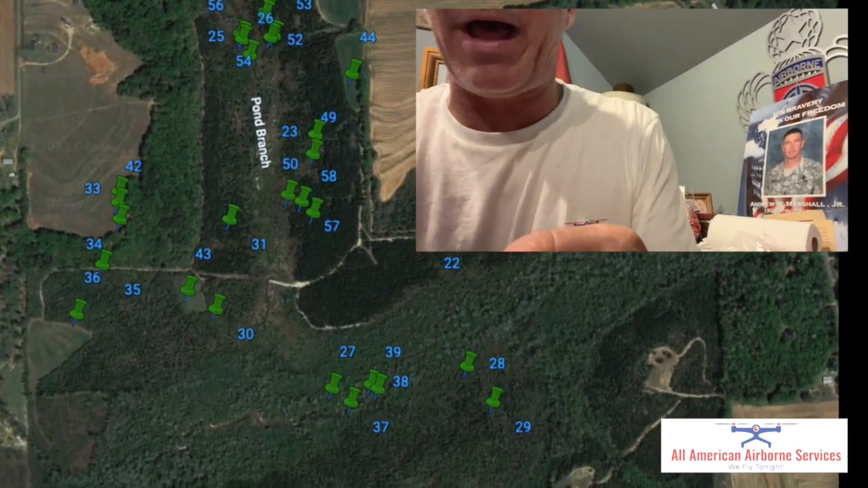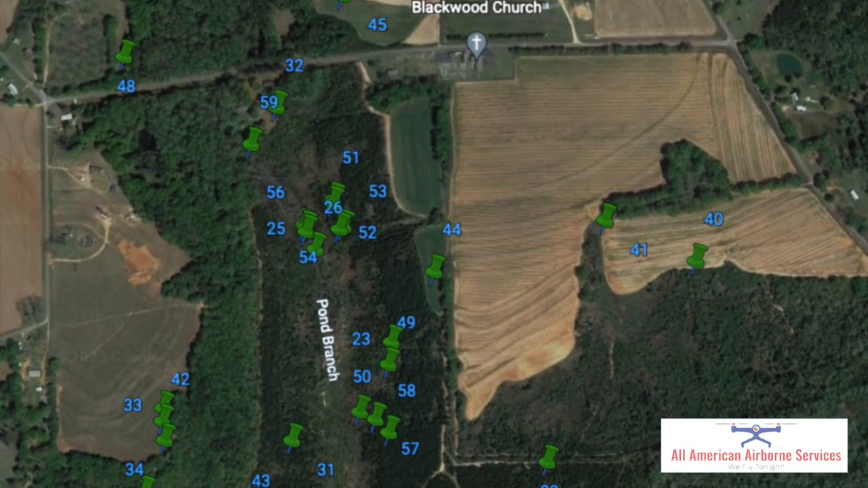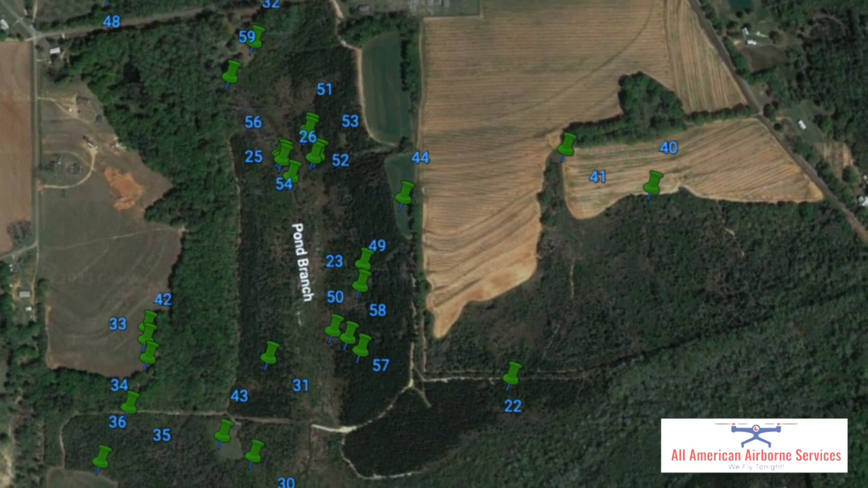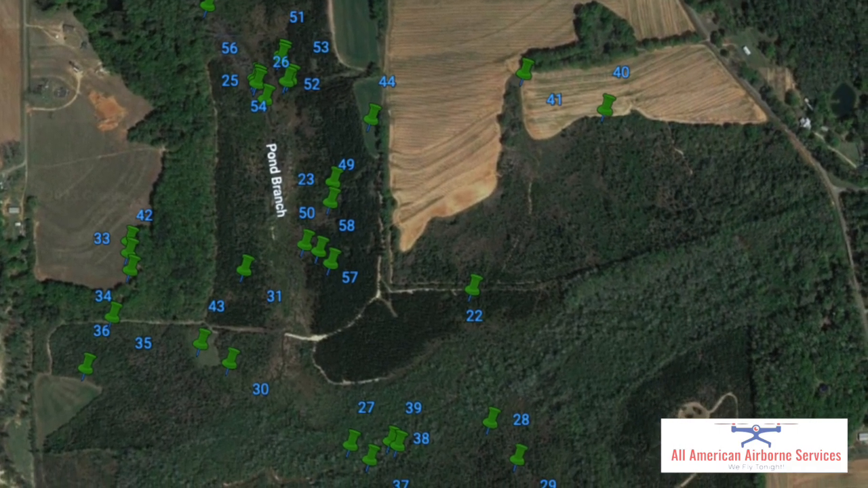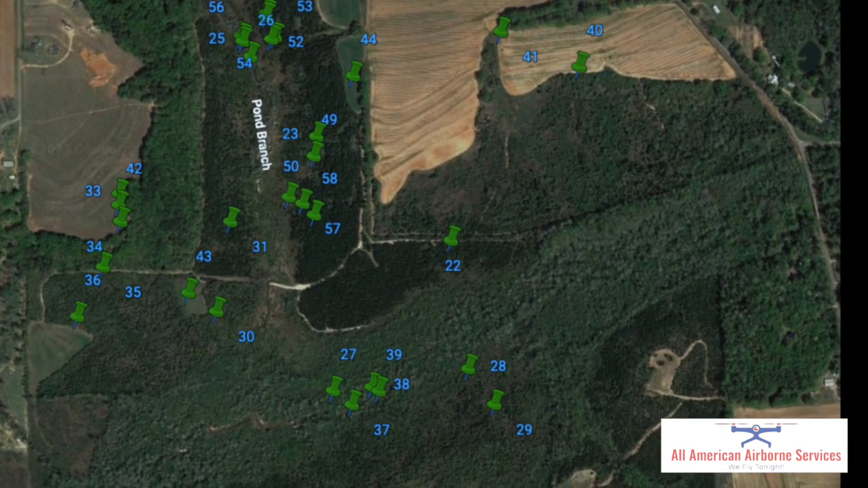We're going to go out to Blackwood Church today. Hey everybody, it's Will with All-American Airborne Services. I took an opportunity to fly the Blackwood Church area here. It was kind of the closest place that I could find that I thought might have deer around. And so what you're watching here is me beginning to look around.